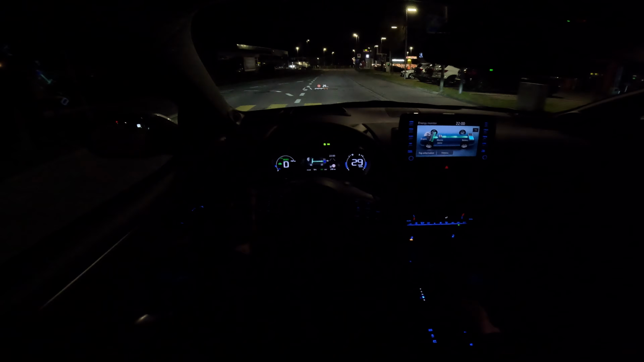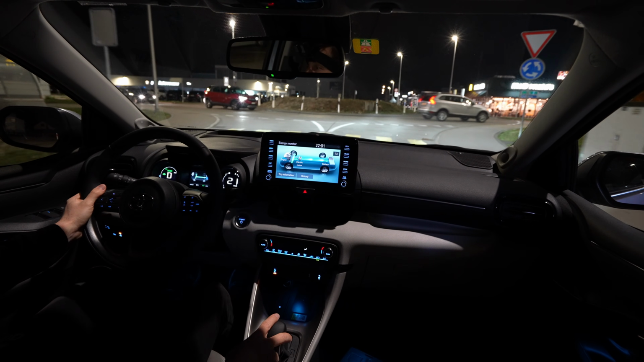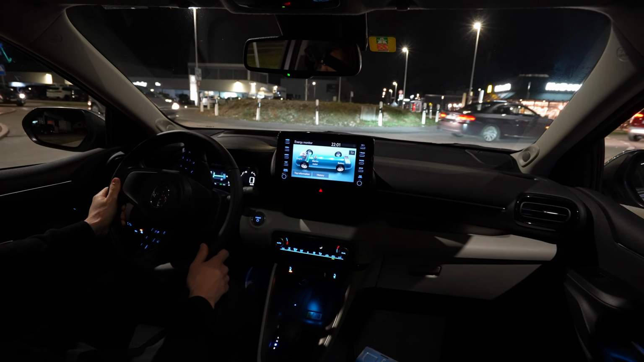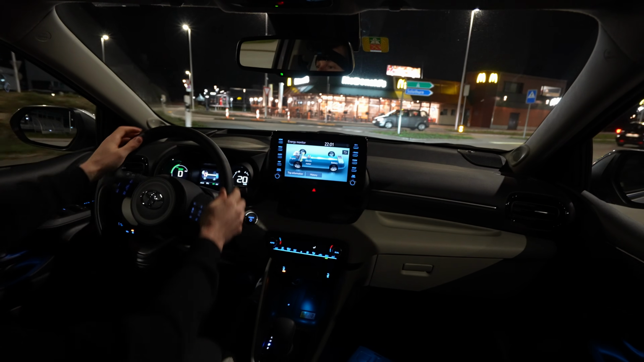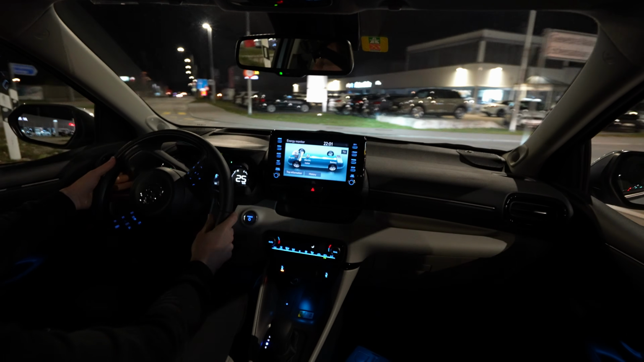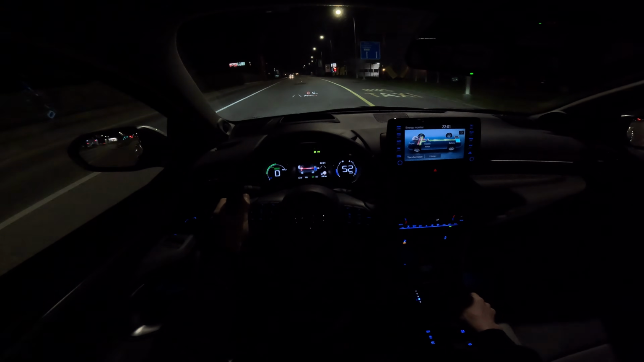The car is super nice for the city. In my opinion, this is one of the most economical cars that you can get in this class, and for the city it is just perfect. I mean, the setup between the comfort, suspension, engine, safety features and comfort features, they are just perfect.